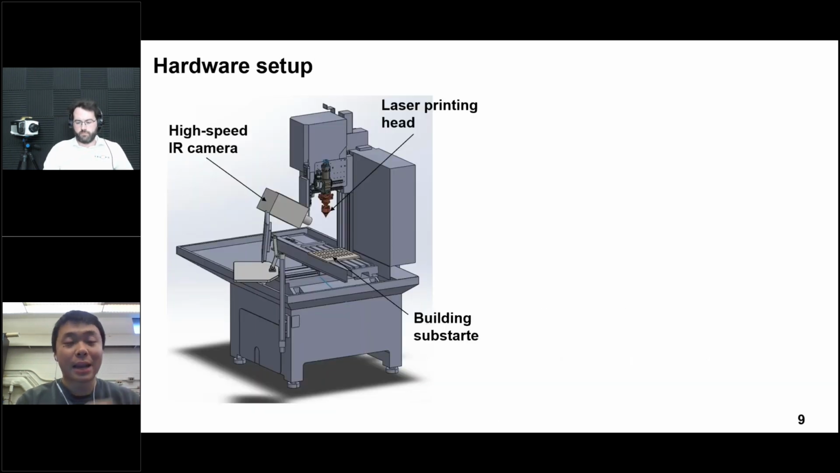Here is the hardware setup in our lab. We are trying to integrate the high-speed IR camera with our customized DED machine. You can see we use a fixture to combine the high-speed IR camera with the laser printing head. This fixture can adjust the angle and the height of the IR camera, facilitating the focusing process. We also show the building substrate, same as in the printing process.